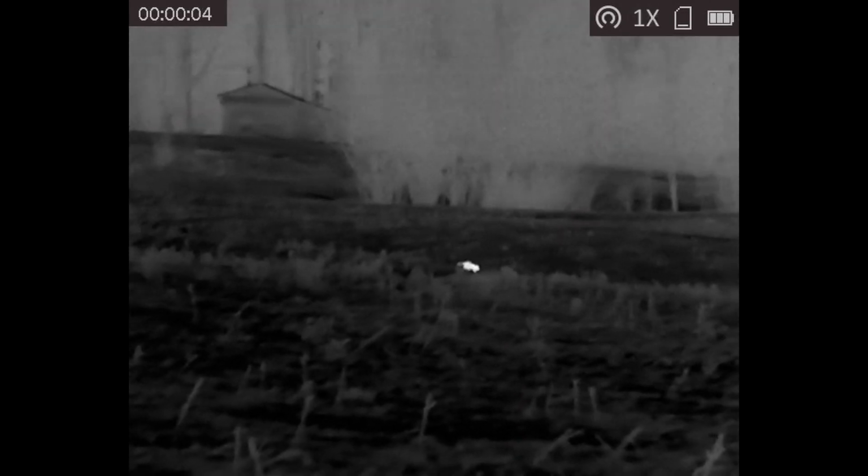Yeah, here's a fox, and the fox I'm looking at right now is about 300 yards, and this coyote is about 250 yards that I'm going to look back at. I'm just scanning for him, and right there he is. Yeah, this is white hot, and this is a coyote that we're looking at right now, and he's going back in the brush.